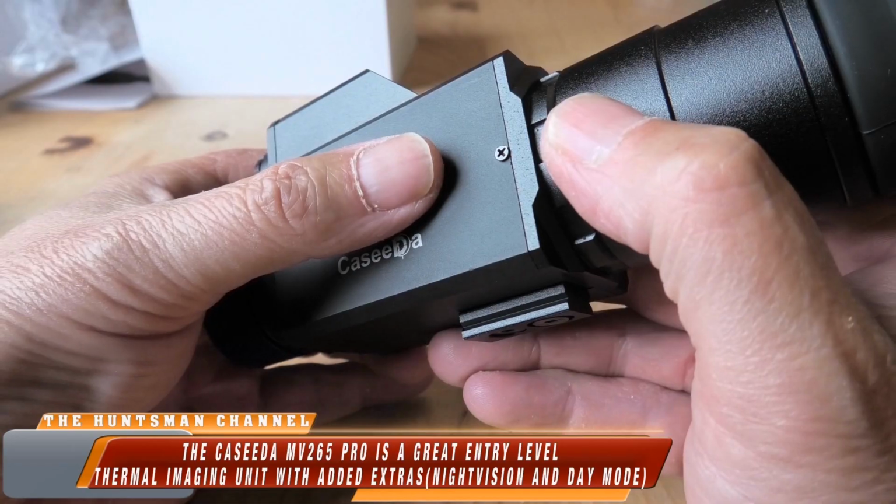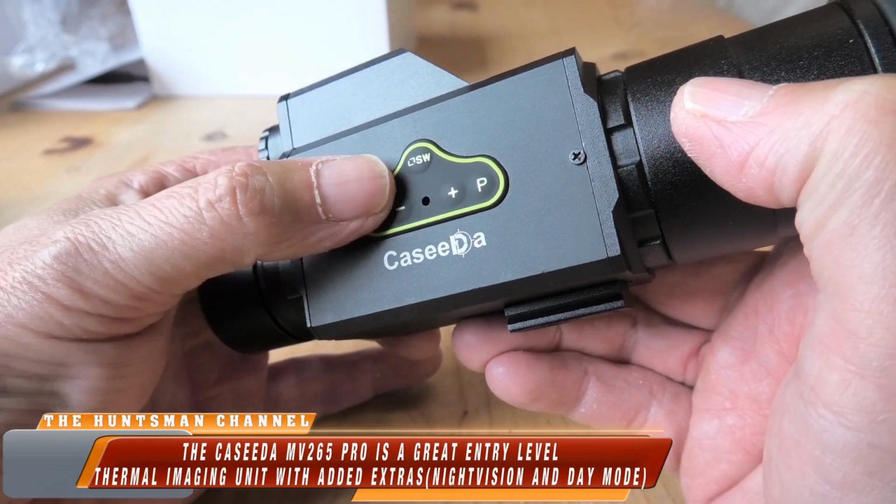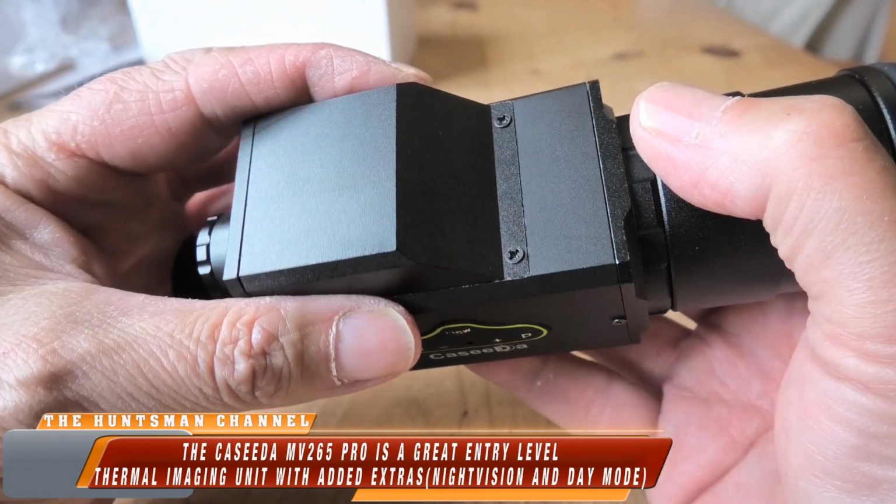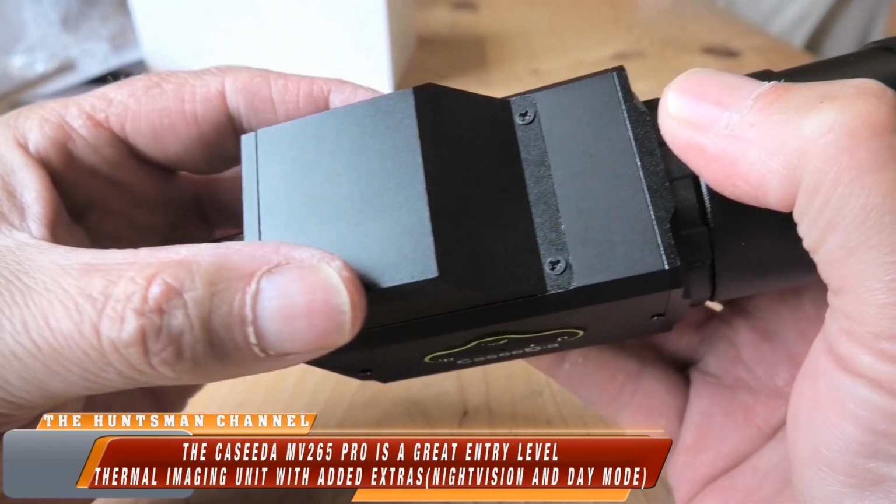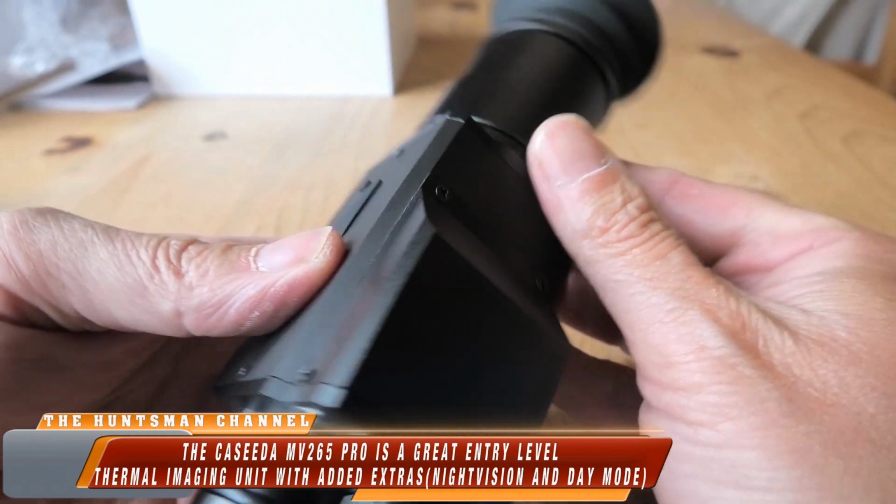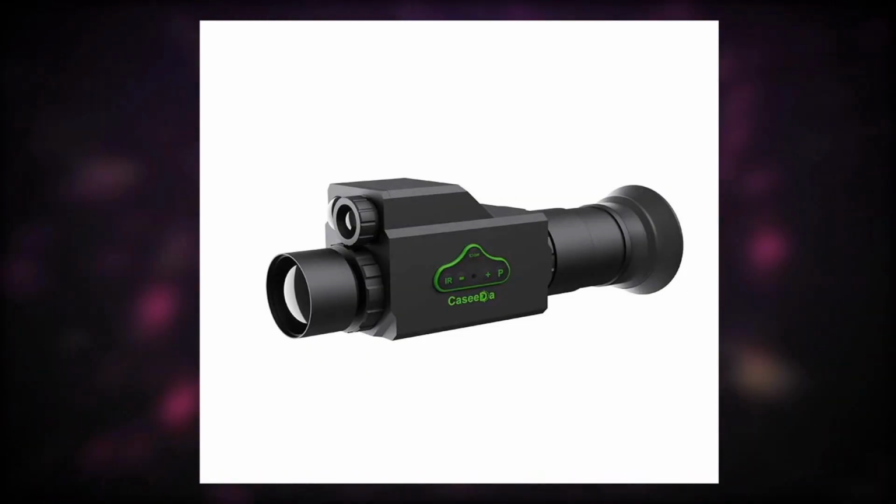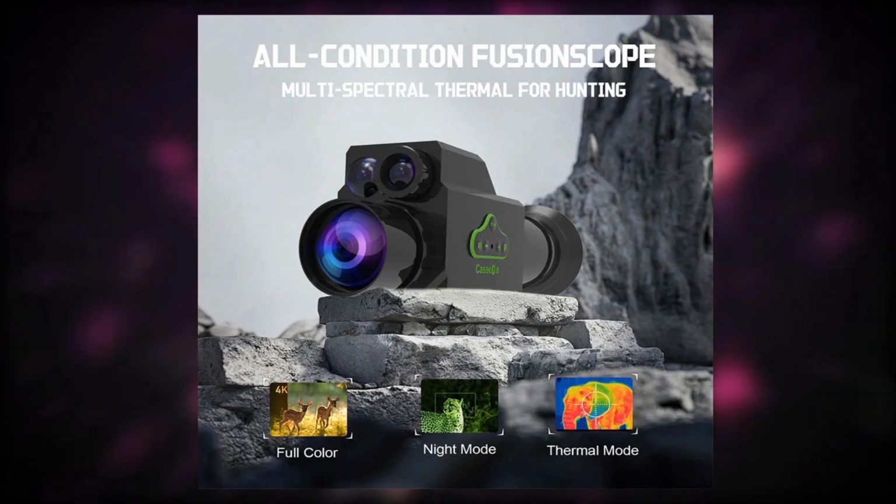The buttons are slightly raised. I don't think you would have trouble with gloved hands with this control panel. It is quite tiny. So the overall design I would describe as boxy, square, a simple design. Just a few screenshots of the MV265 Pro stats.